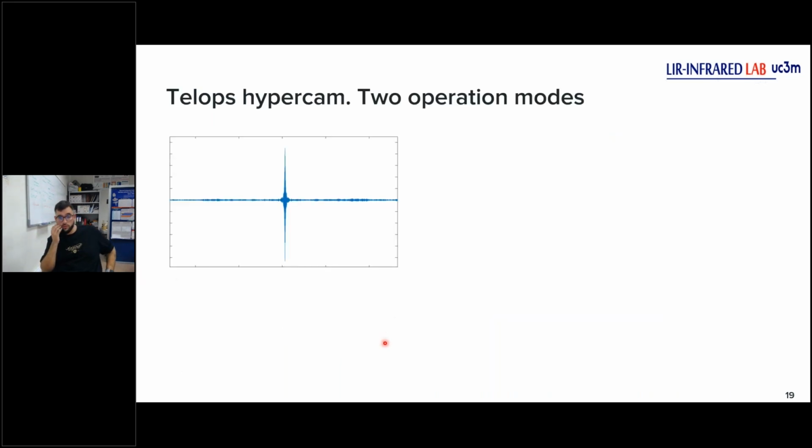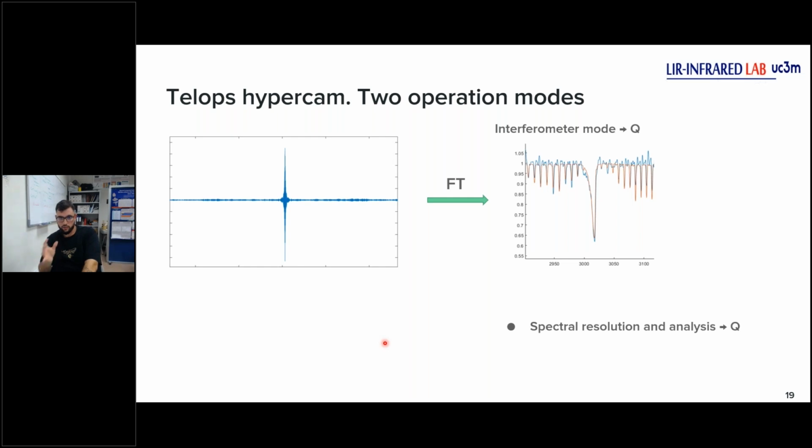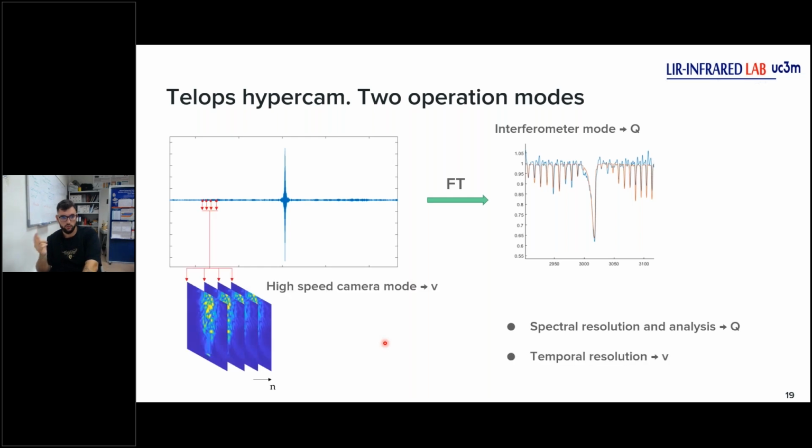So how do we obtain the velocity? To obtain the velocity, we'll use 2 operation modes of the Telops Hypercam. When we do a measurement, we get an interferogram. We can work in the interferometer mode to get the concentration, because we get a spectrum. With the spectrum we can fit and then obtain the concentration that we saw before. But there are other modes. The next mode is the high-speed camera mode.